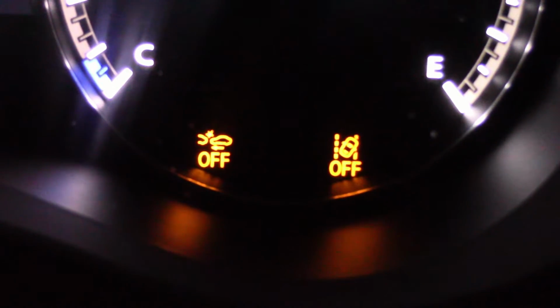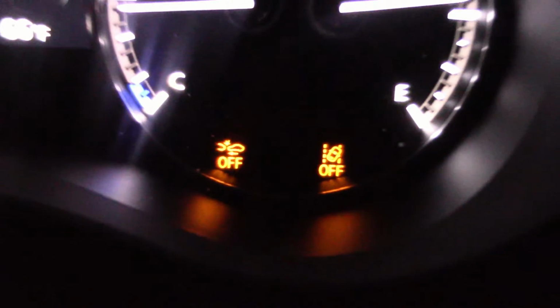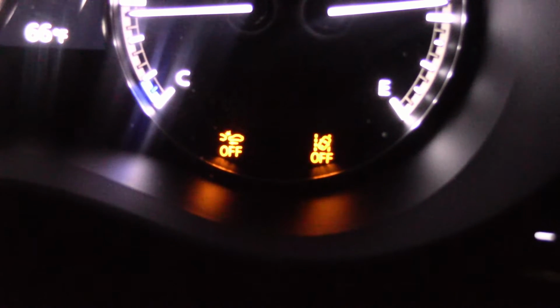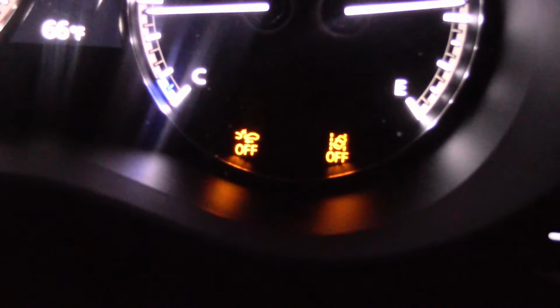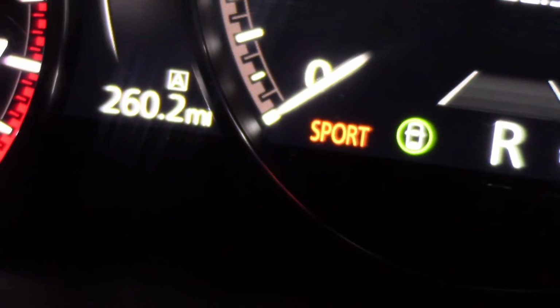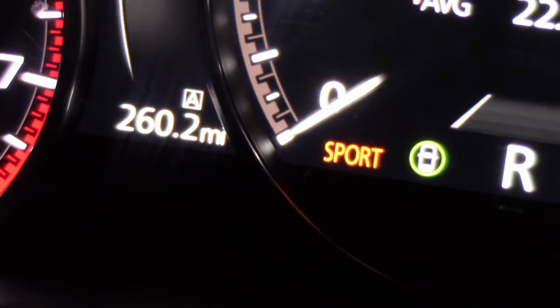I'm not picking on Mazda here. It's a problem with all automotive companies that want to make the lights like this orange or yellow. I don't get it. I solved this problem by getting some tape and just putting it over the illuminated icons here, but haven't gotten around to it. There's certainly one way to solve the problem. Same if you put it in the sport mode, another yellow or orange light that should be a different color.